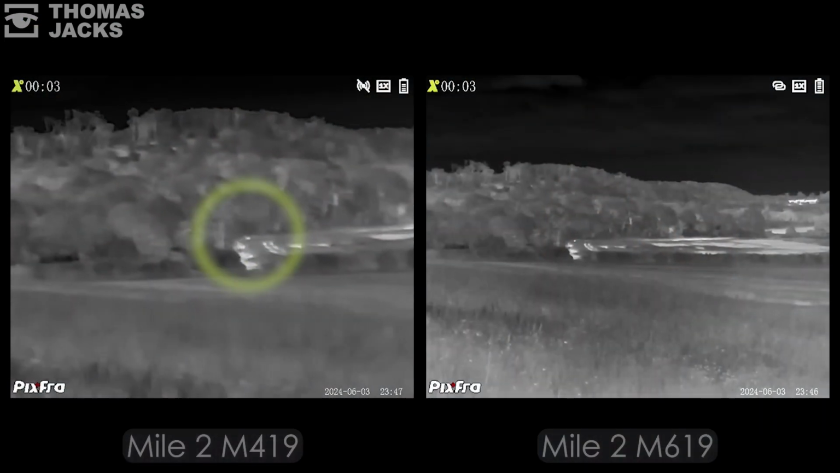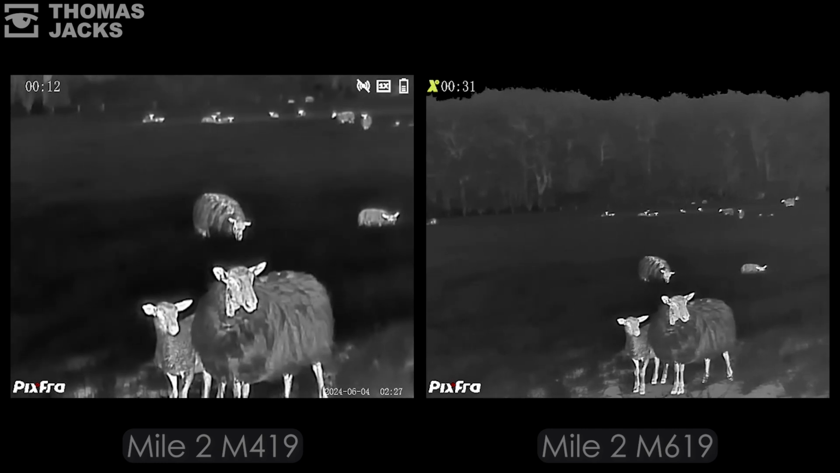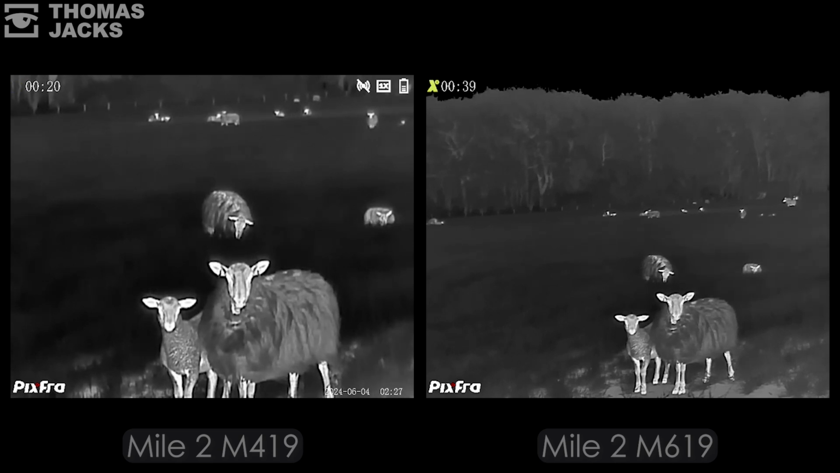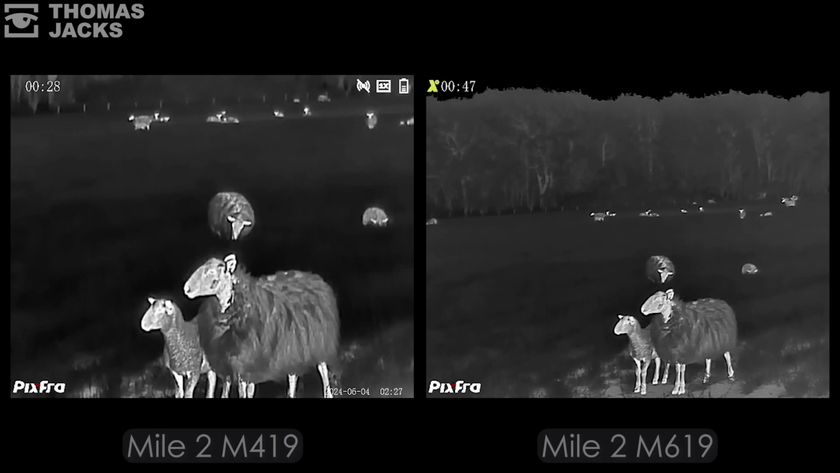Oh wow, okay. For 1189, that would be your next jump up. So not a huge jump in price for the performance that you're getting. You're nudging over that £1,000, but only just, not by a significant amount, and you get more picture for your budget. You bring your base mag down, even though the lenses are the same, and that's because the sensor is much larger.